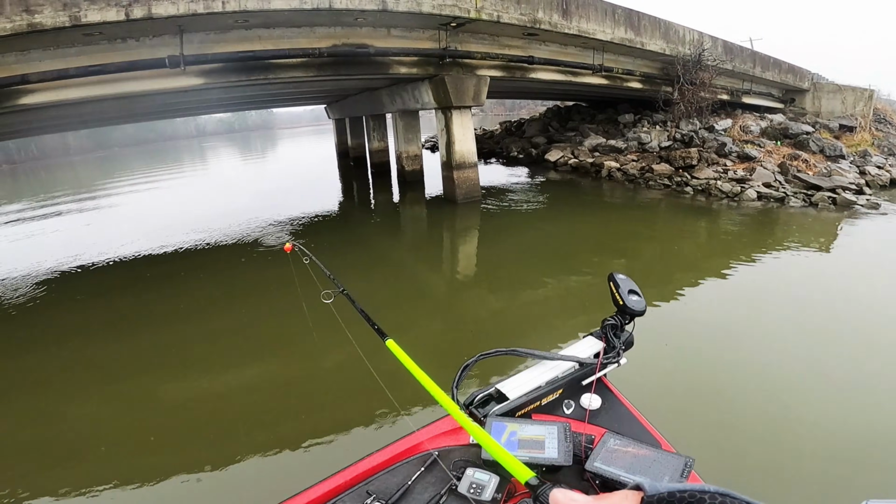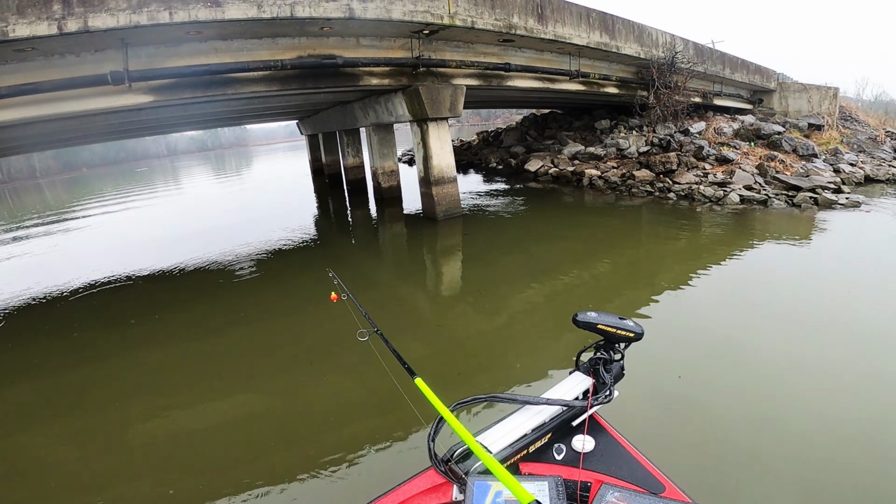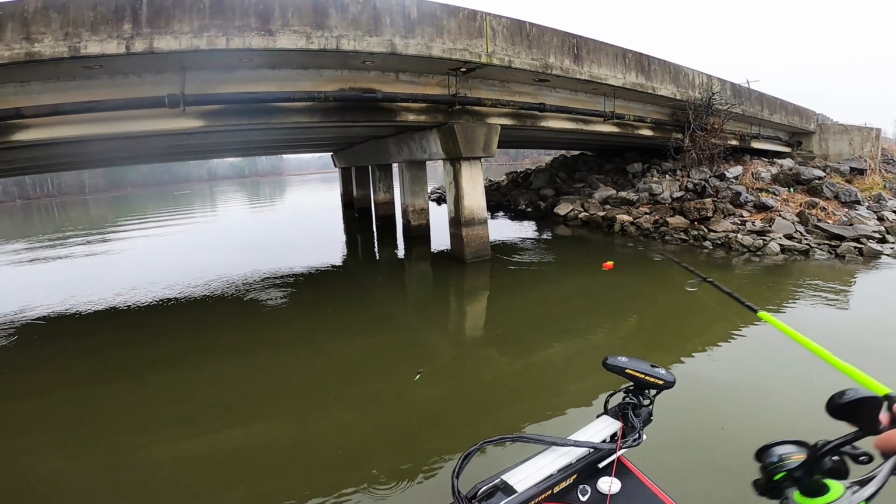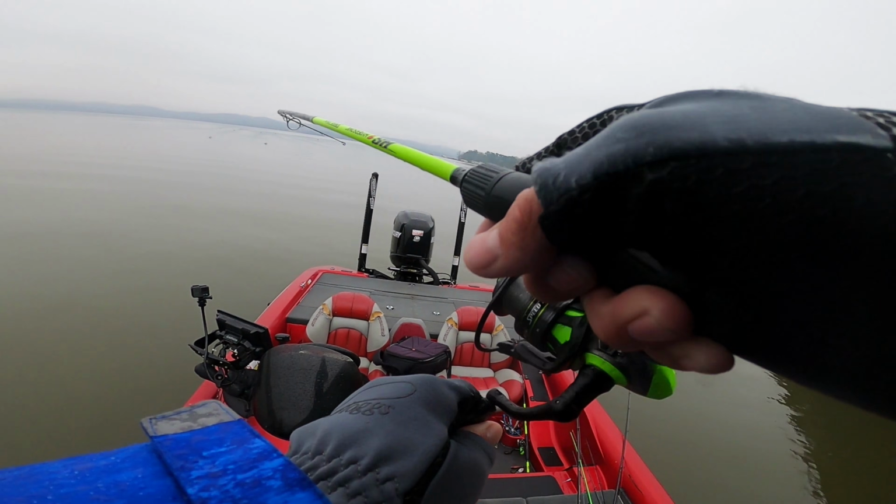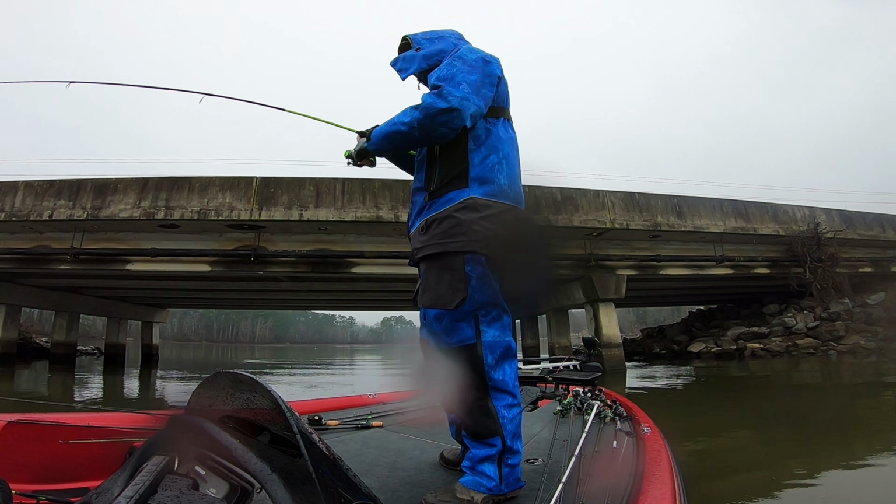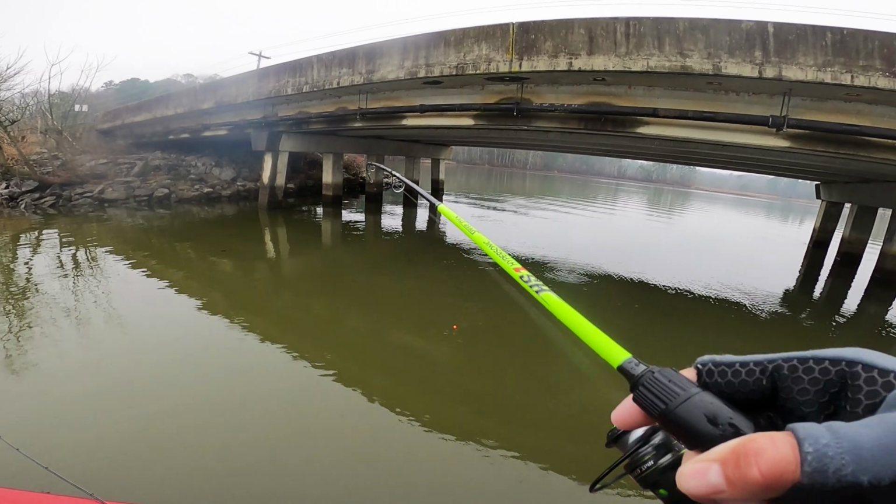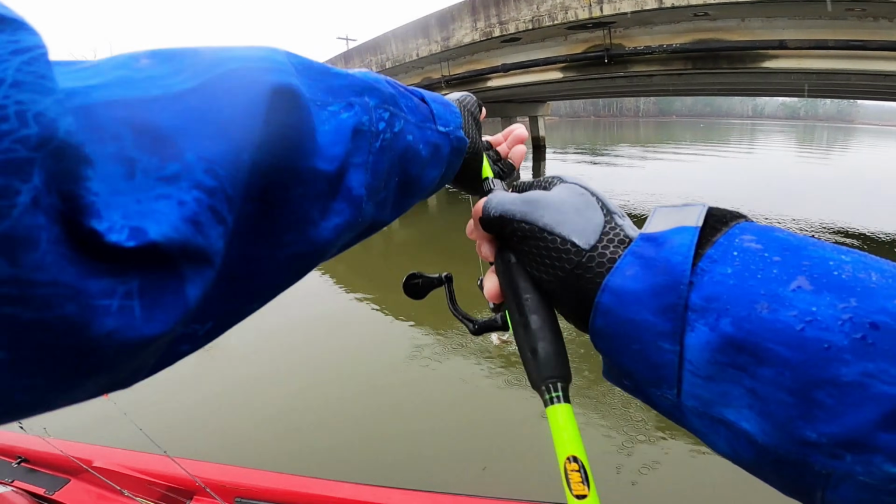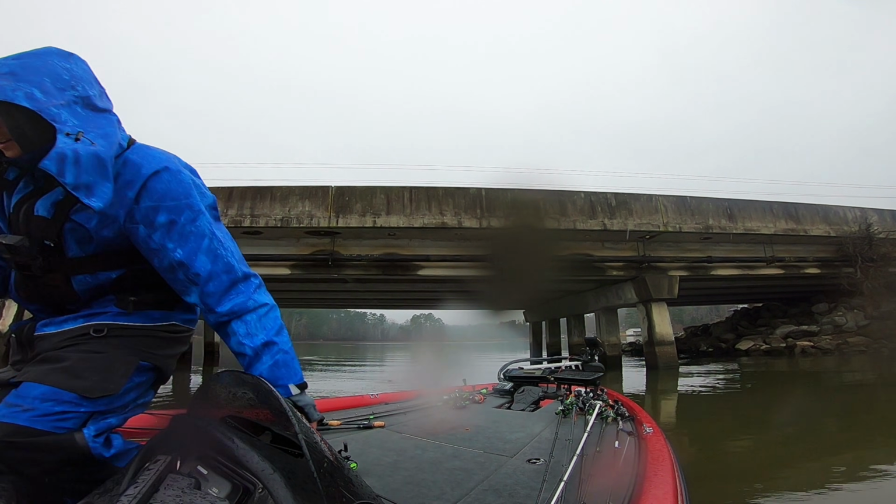Let's get back down there to him. You can probably see this a little faster, a little quicker. Eat it a little quicker. There he is, first cast. That black and chartreuse is money, guys. Yep. And this is the little Tightlines UV jig. I love it. Small one. Keeper though.